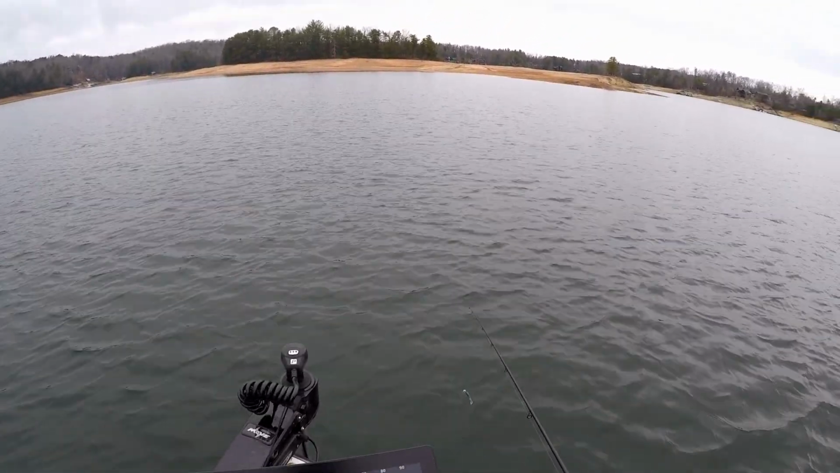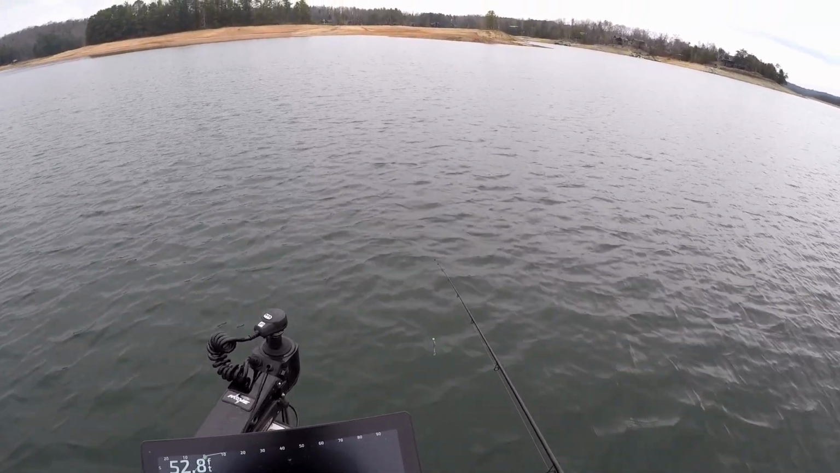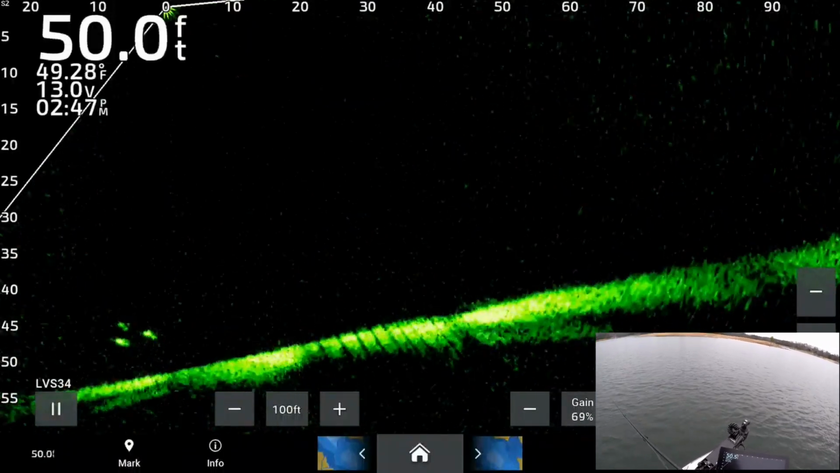So you're always looking for a group of fish. There's two right here. 3 of them.